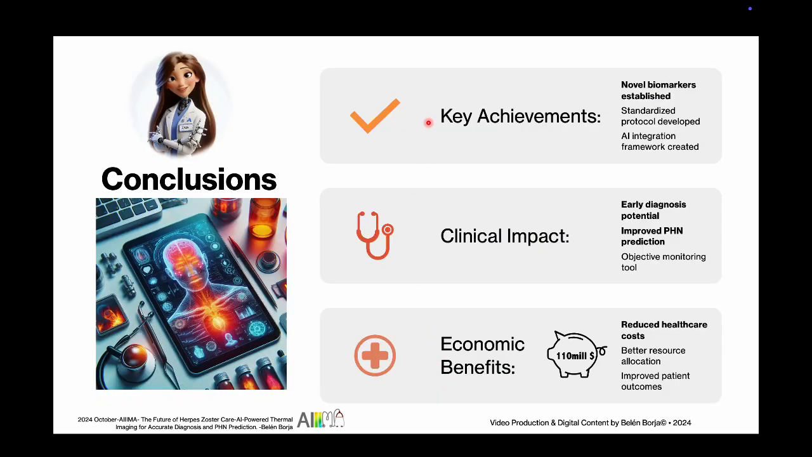So my dear humans, let me wrap up our thermal adventure. Our key achievements? TAI, PTAI, and TNI are triple threat biomarkers, plus our smart ARI that factors in age and pain, a standardized THERMO-Z protocol that's cool as a cucumber, and an AI integration framework that's ready to rock. The clinical impact? We're talking early diagnosis potential. Those first 72 hours are golden. Improved PHN prediction, because prevention is better than cure. And an objective monitoring tool that takes the guesswork out of treatment.